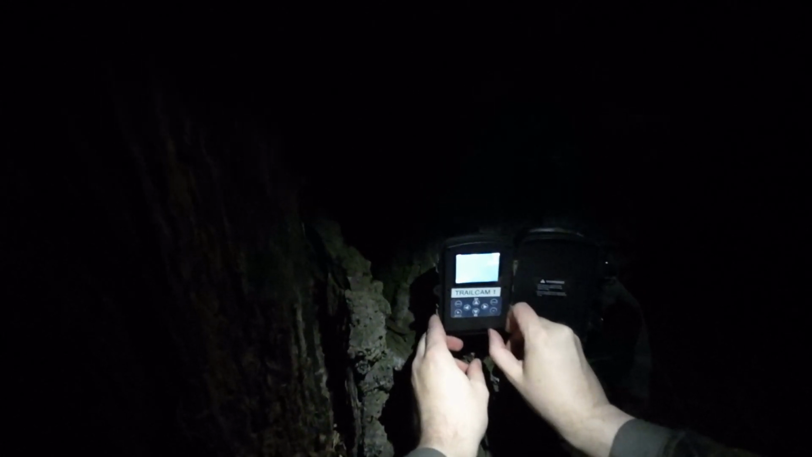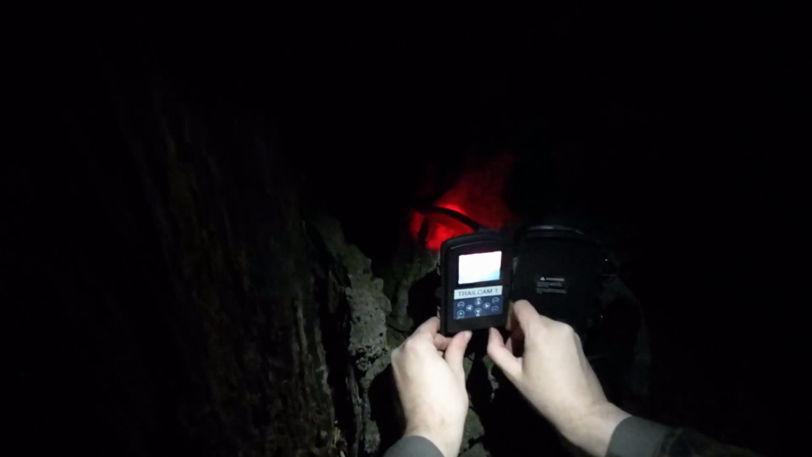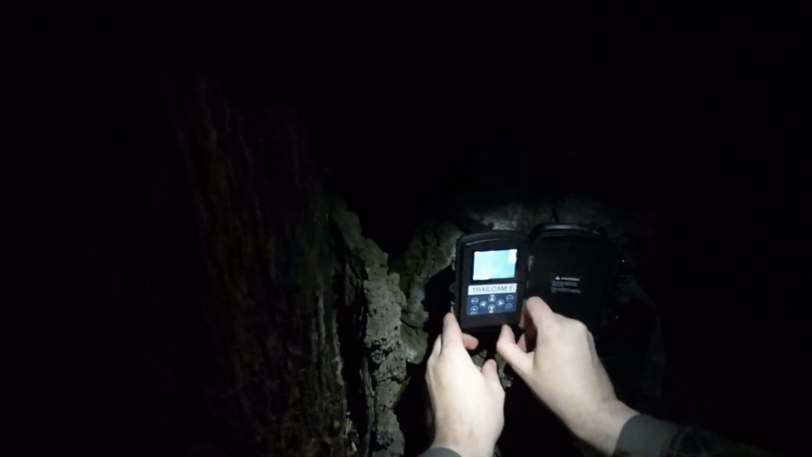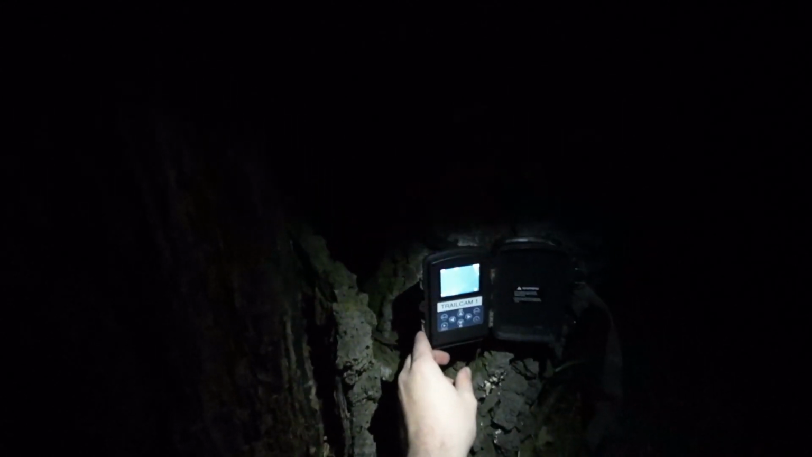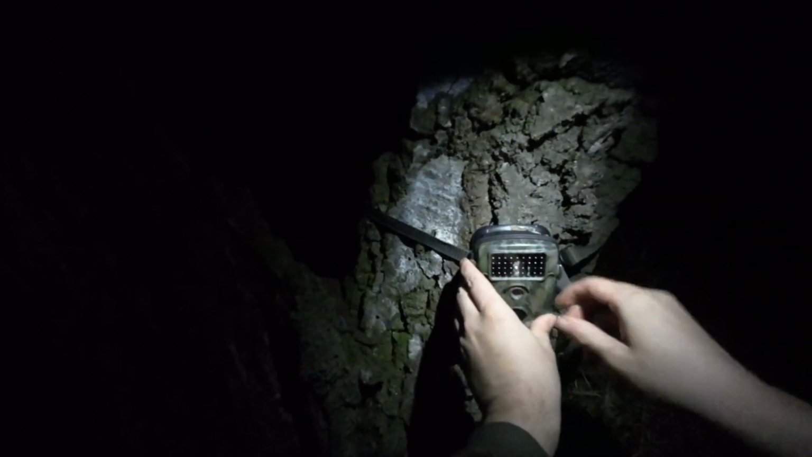Memory analyze. Test room for 70 pictures. That's not much. No, 9070, sorry about that. We're going to turn it on and close it up, and actually see what happens then. We're going to be back here tomorrow morning to check it out.